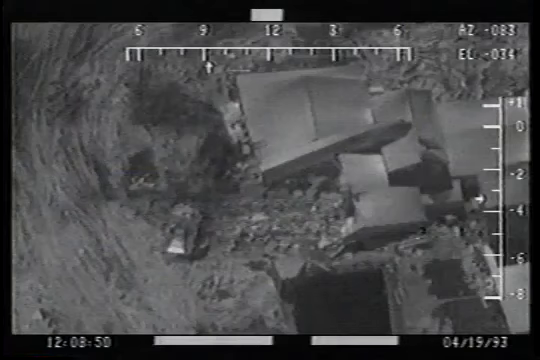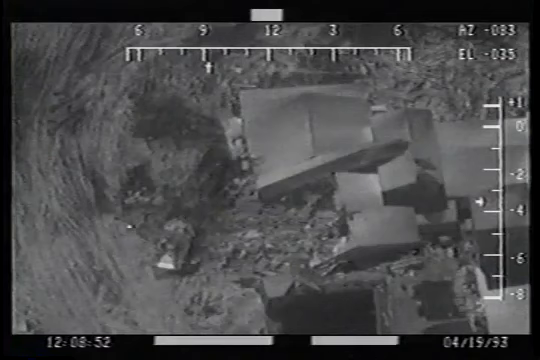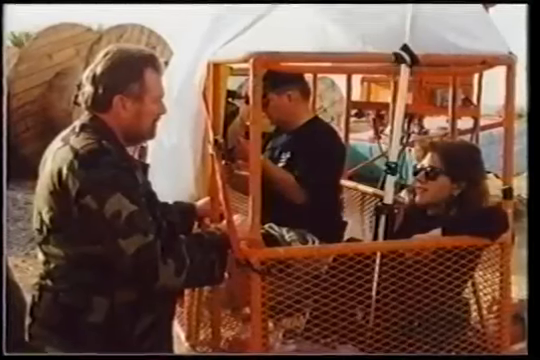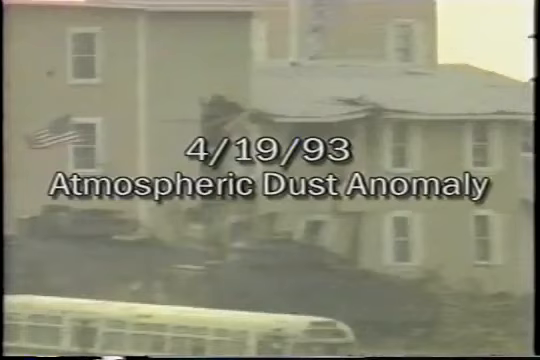Still, despite this finding, flashes that appeared on the April 19th FLIR footage lasted even longer, from 1 frame to as long as 4 frames, or 133 milliseconds. What could have caused these longer flashes? The FLIR project investigators considered several unique circumstances occurring at Mount Carmel on April 19th that could have contributed to longer flashes. Of these, dust seemed the most likely possibility.